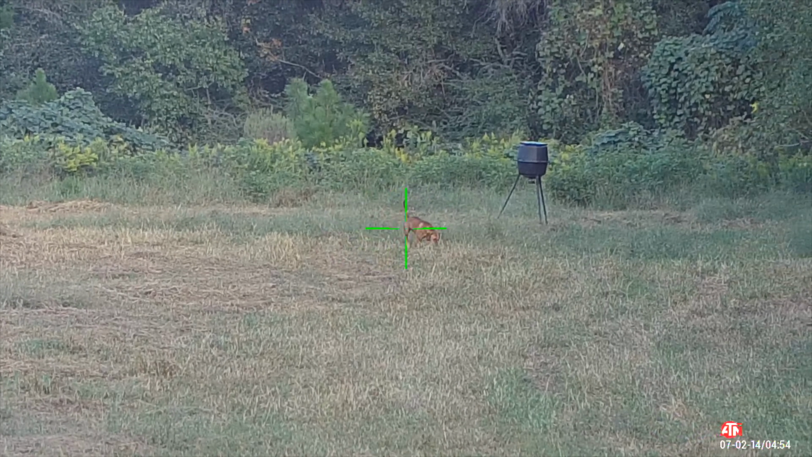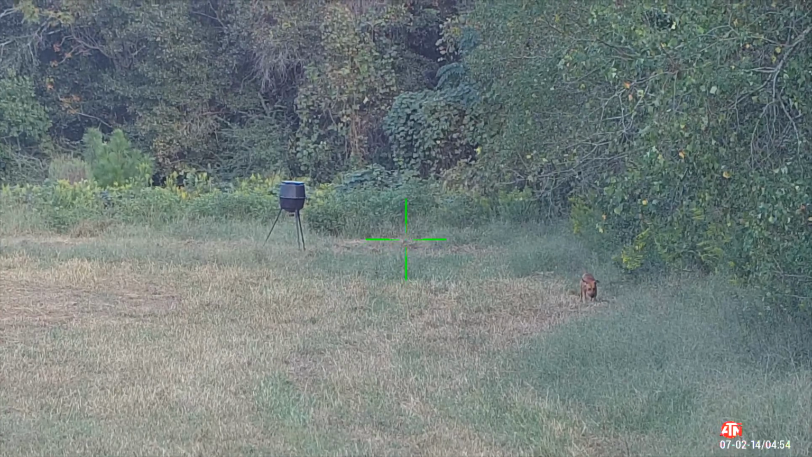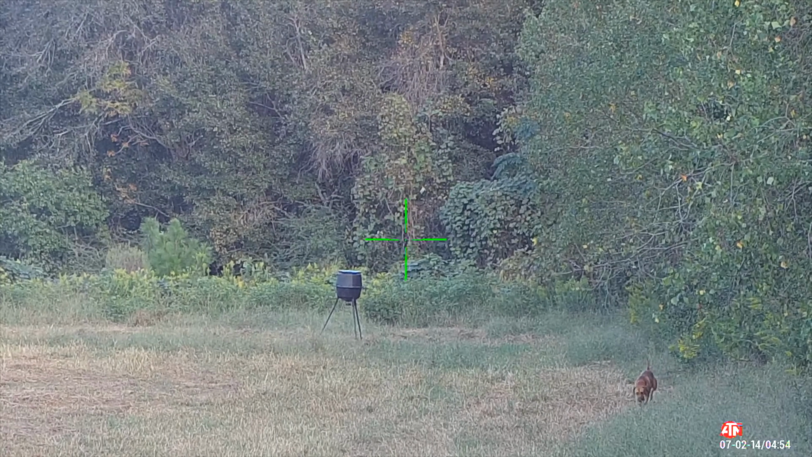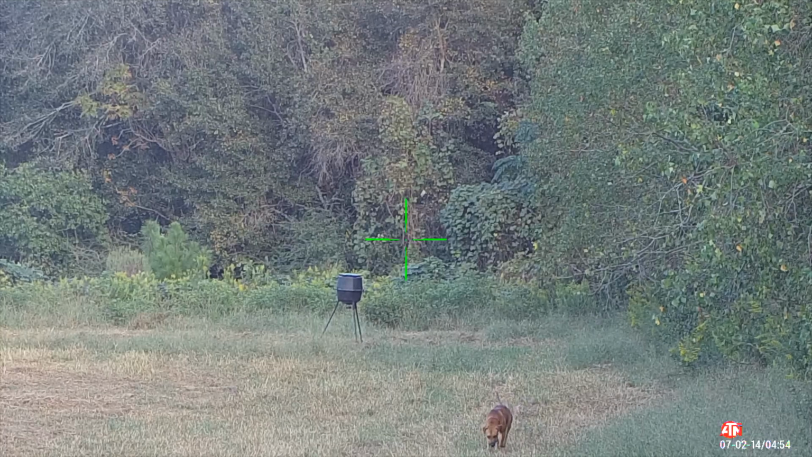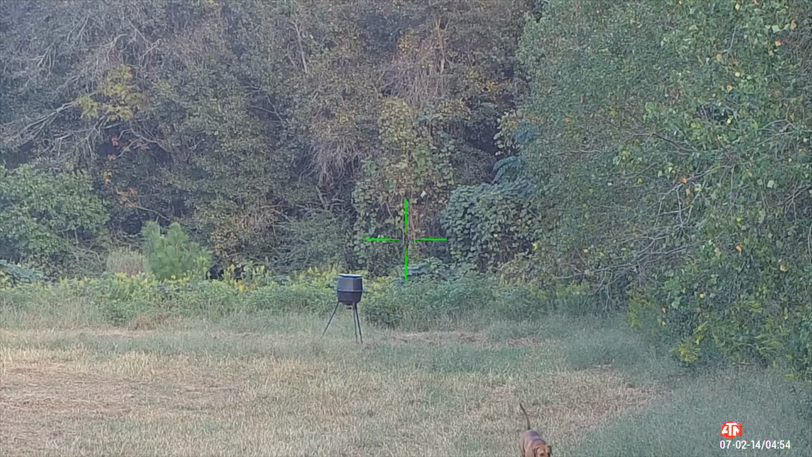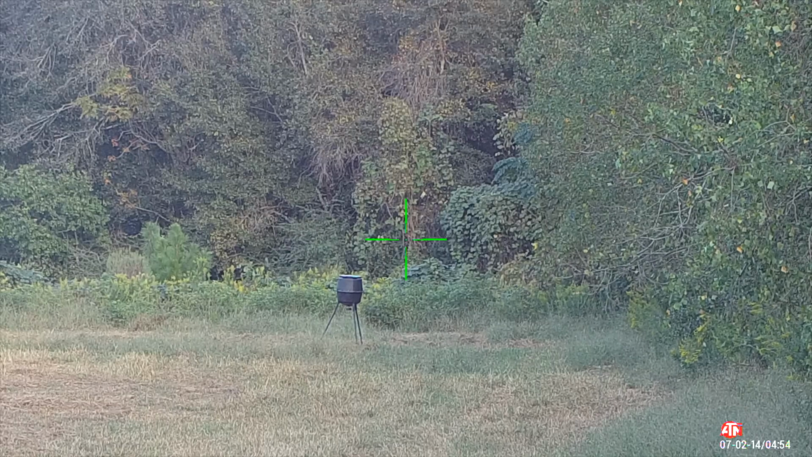So the first thing we saw was one of the neighboring property's dogs out running loose. And we thought this was going to ruin the hunt just because dogs like to spook the other animals such as deer, hogs, bobcats, whatever is in the area. But once he ran off in the woods, you never saw him again, and it got dark and we started seeing some life come out.